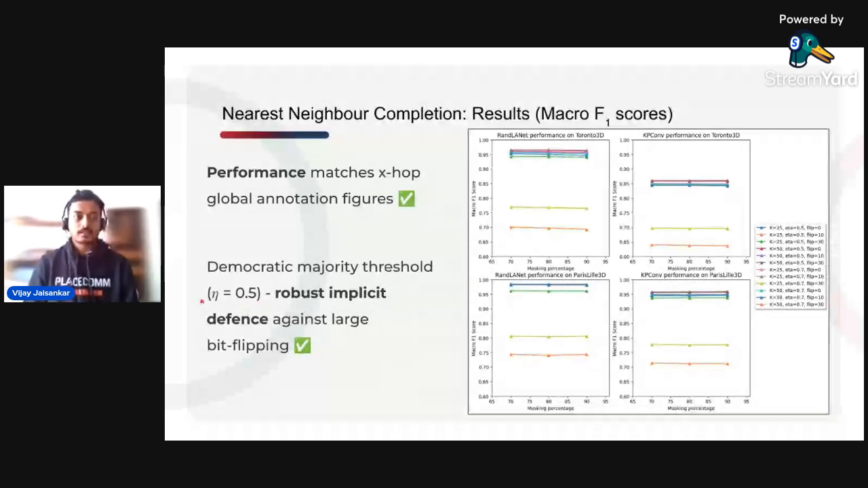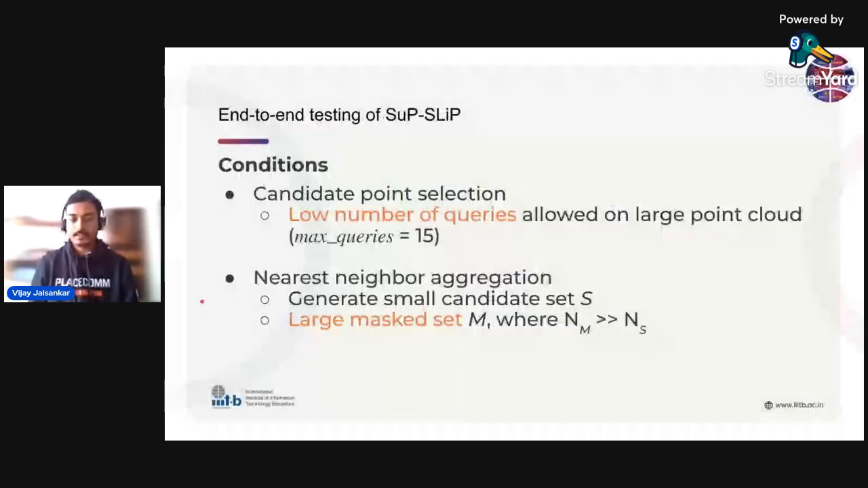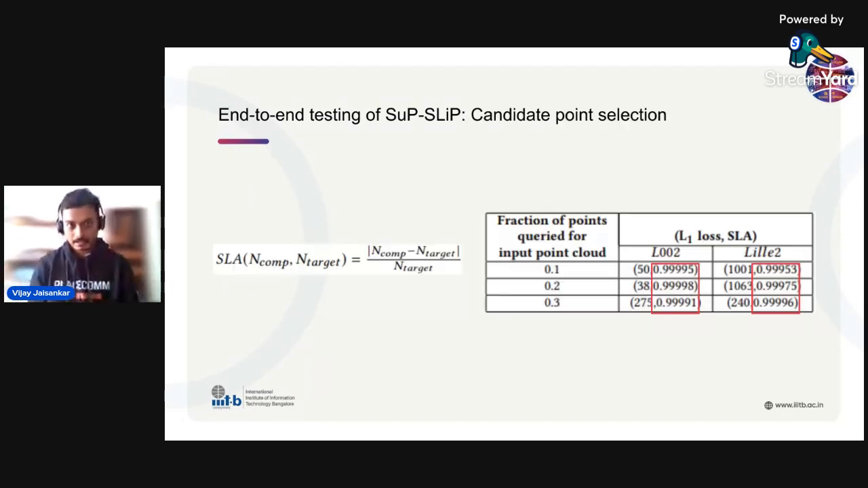Now, that was to see if nearest neighbors is viable, and we saw that it is. Now, let's look at a stress test or an end-to-end testing of SuP-SLiP. So we have a very low number of queries for a very large point cloud, which is 15 for the candidate points. And for the nearest neighbor aggregation, we use this particular candidate point module to generate a very small candidate set S, which results in a very large mask set M. So we use a small point cloud annotation set to get labels for a much larger point cloud annotation set. And this is at the scale of millions of points. So let's see how that goes.